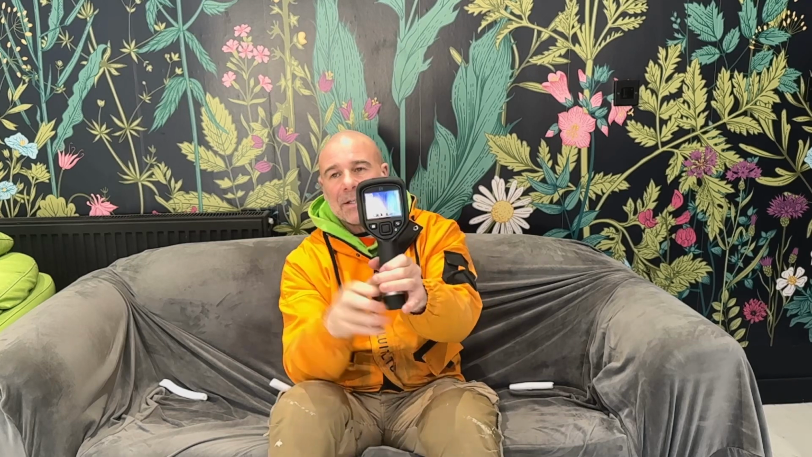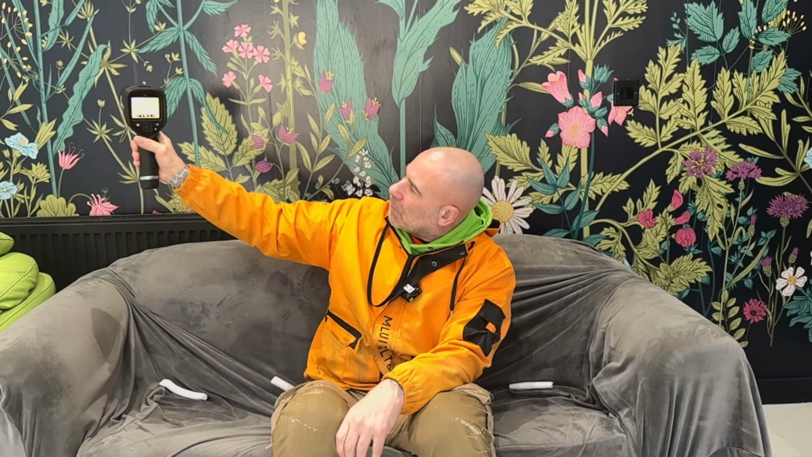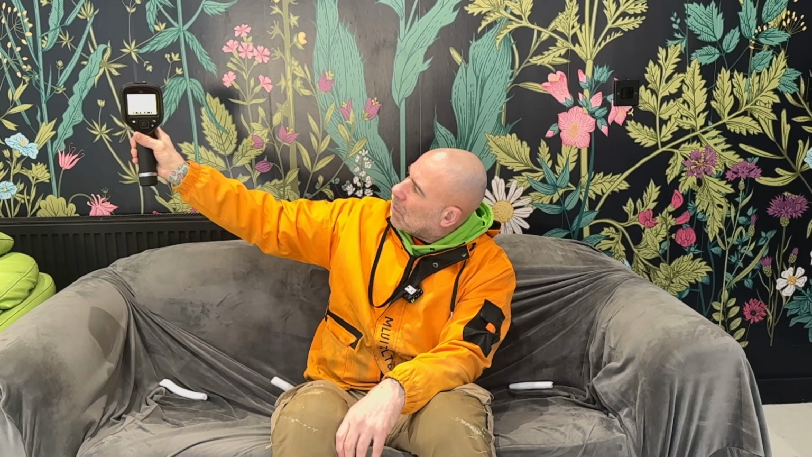And as you can see, it's a really clear image. So when we take a photo, it's like a speed gun. You've got a trigger here, so you press that and that takes your photo. So take a photo of this wall here. You click it. I don't know if you can see that actually. So you click it